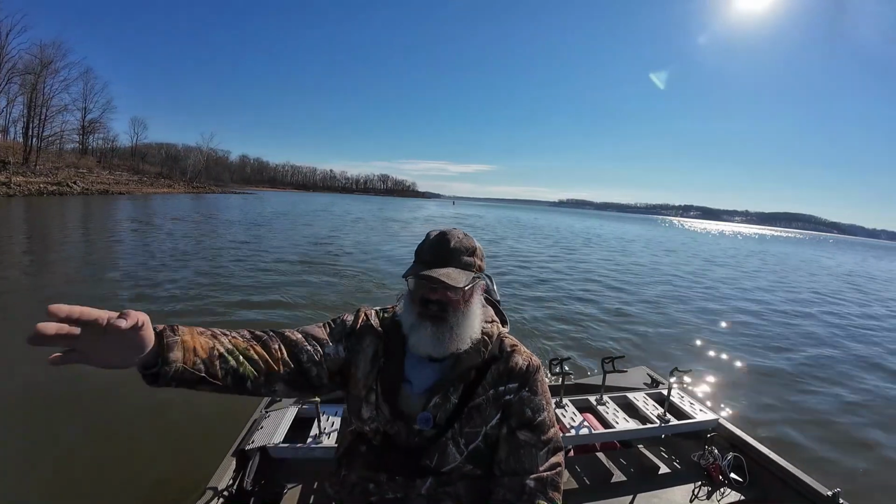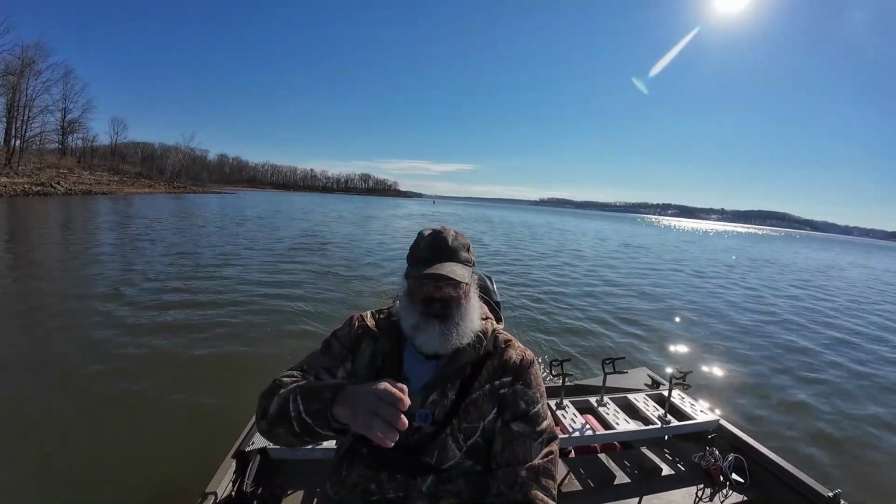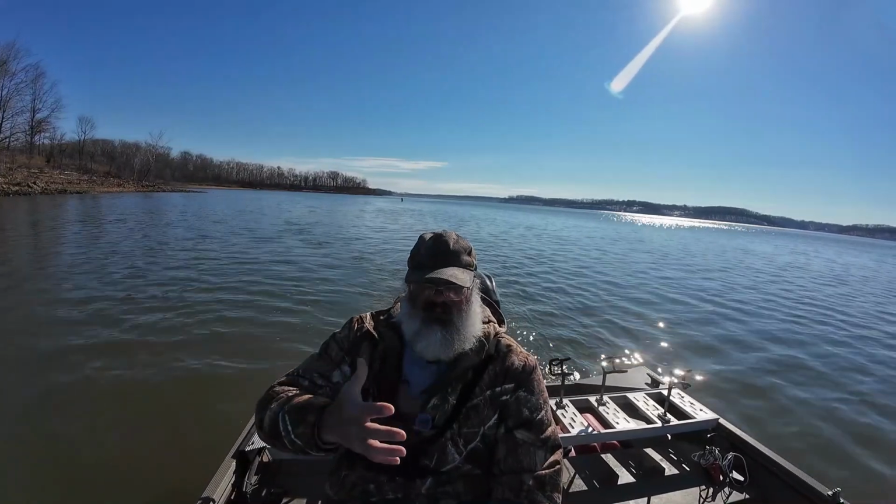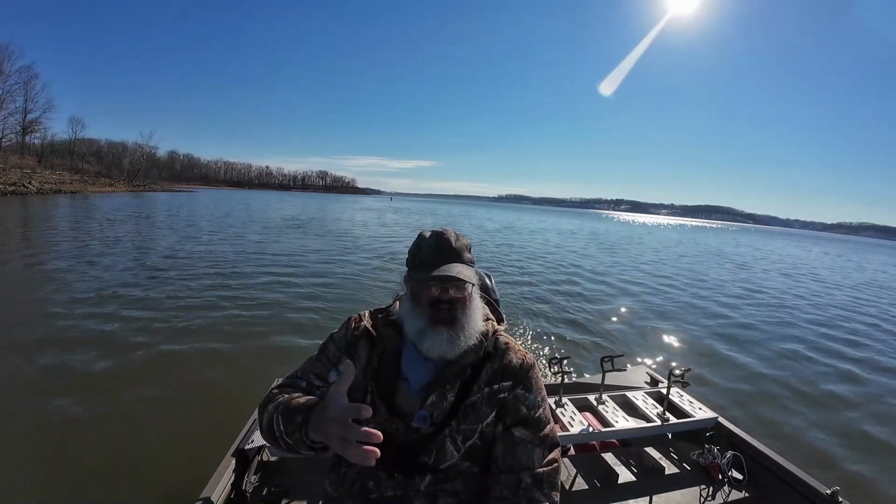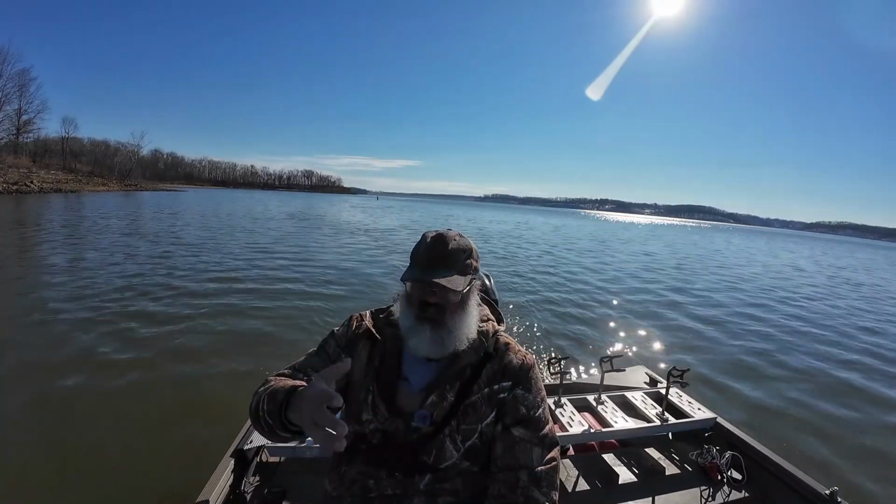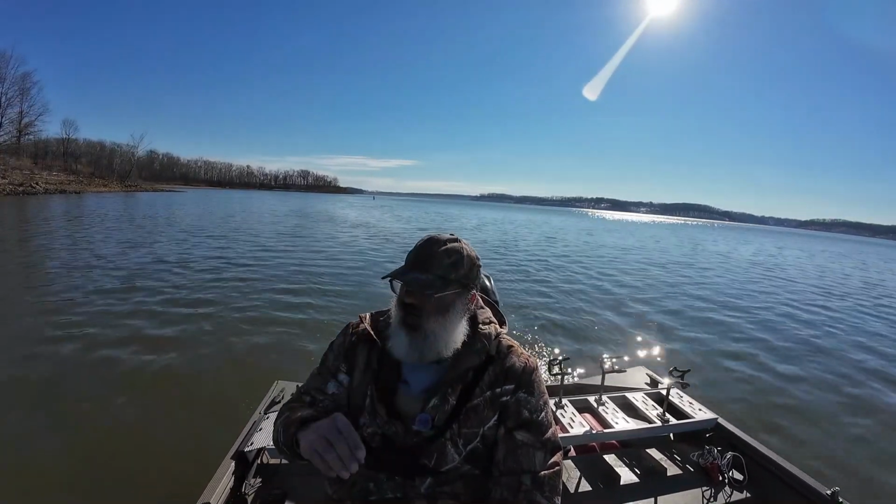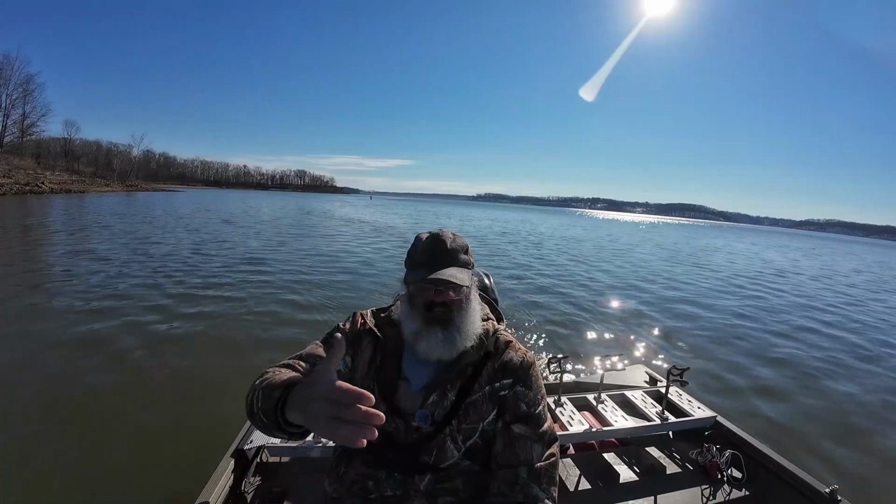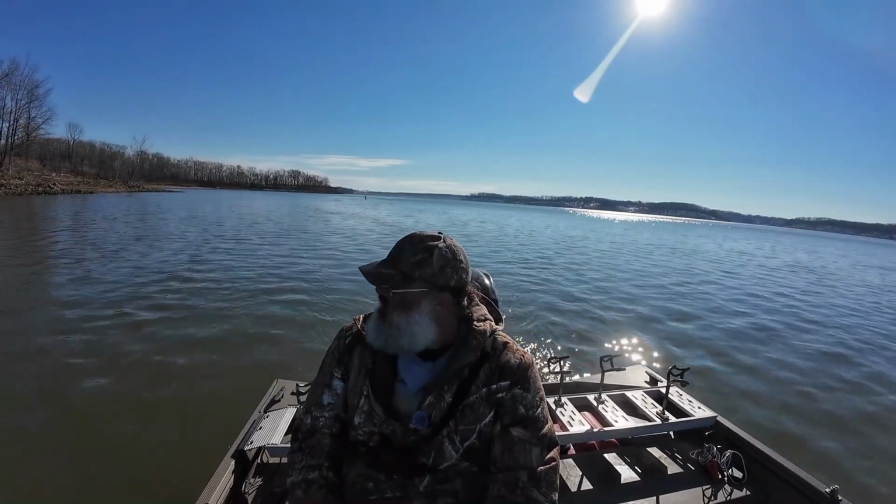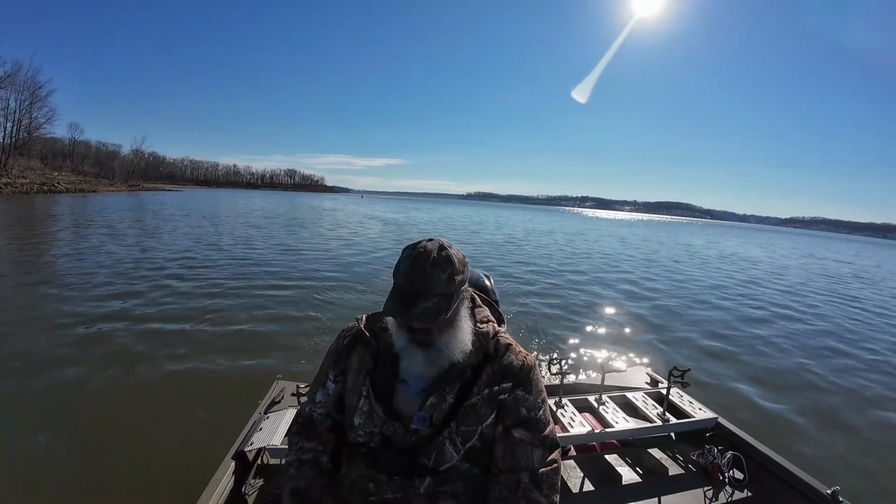There's a river channel, an old riverbed, that goes up to this lake like this. Well, when they're dumping water, then water don't necessarily follow the river channel. It goes out across the flats, cuts a little bit of a deeper area there. Well, them fish pile up right where that drops off in the river channel. And we're about there now.